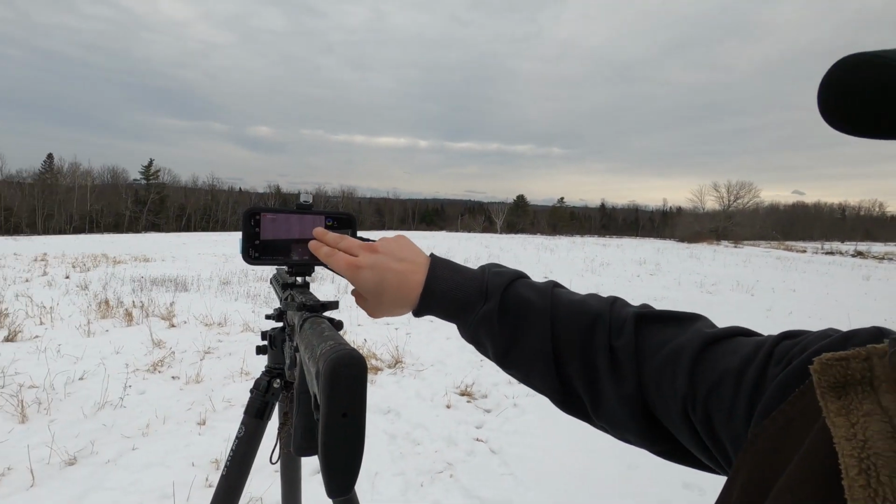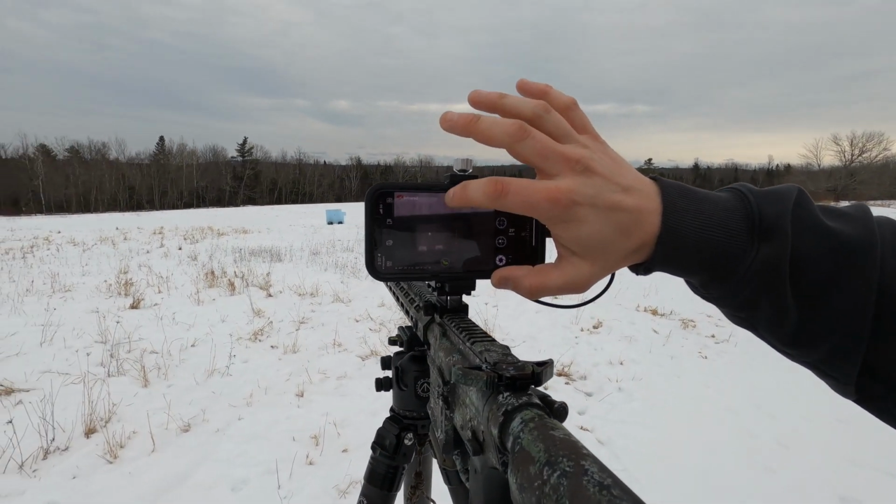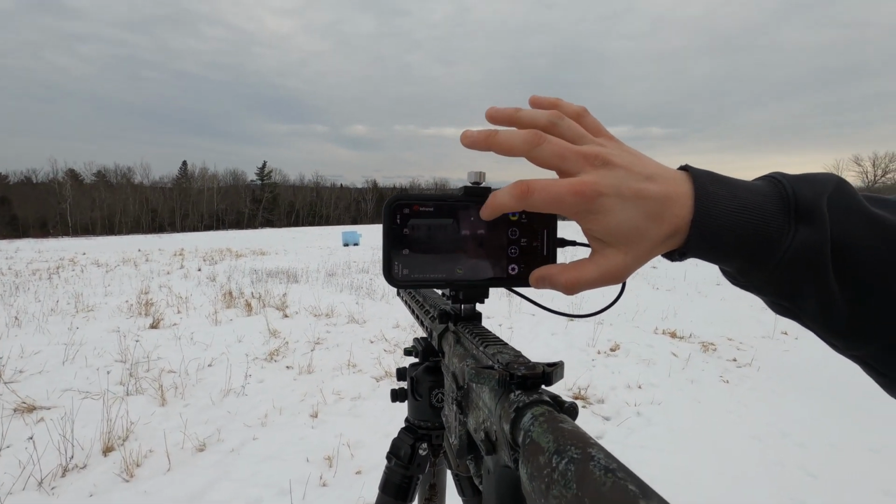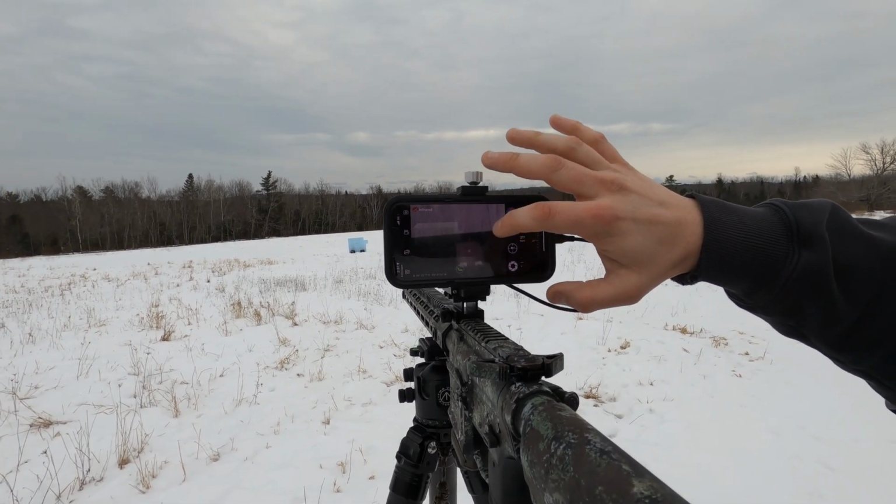All right, we're empty. That was the last 2 rounds in that mag. I'm gonna walk down and check it. I think I messed it up. I might be surprised, we'll see. I don't know how this app behaves as far as moving the image. Right now I'm moving the image. So if I moved the crosshair down, then I move the image to it. I feel like I did nothing except go back to where I was the first time I shot my 3 rounds. So gonna go check it out and find out for sure.